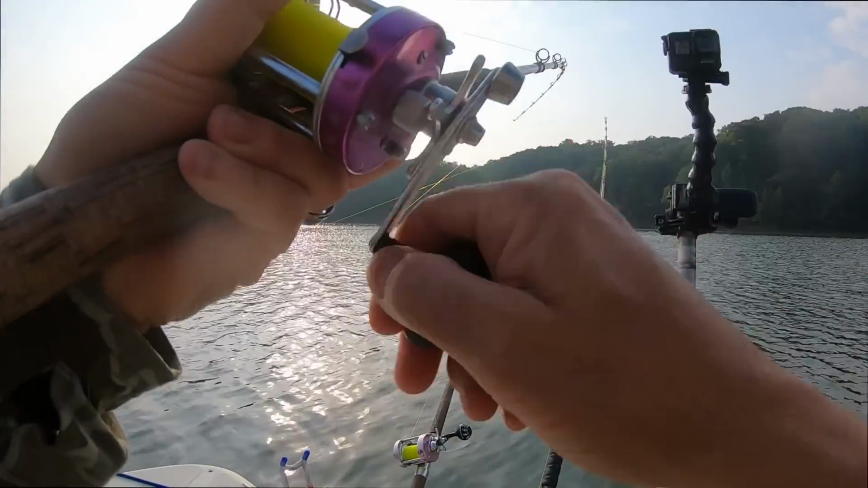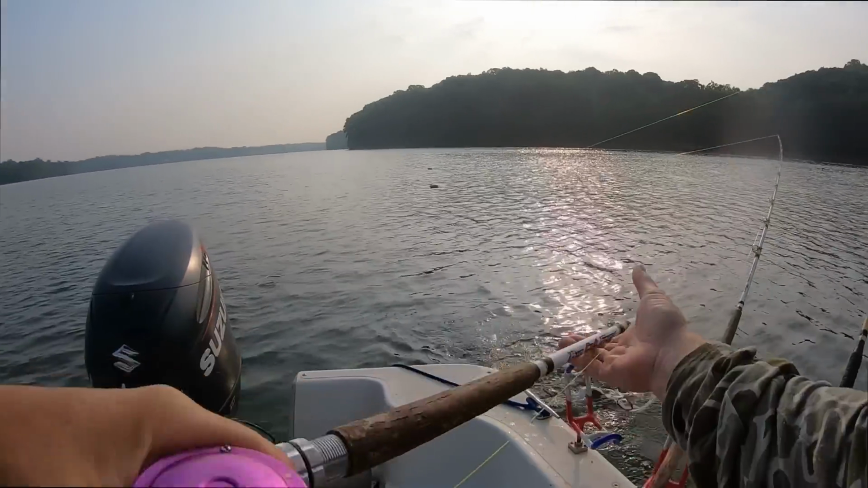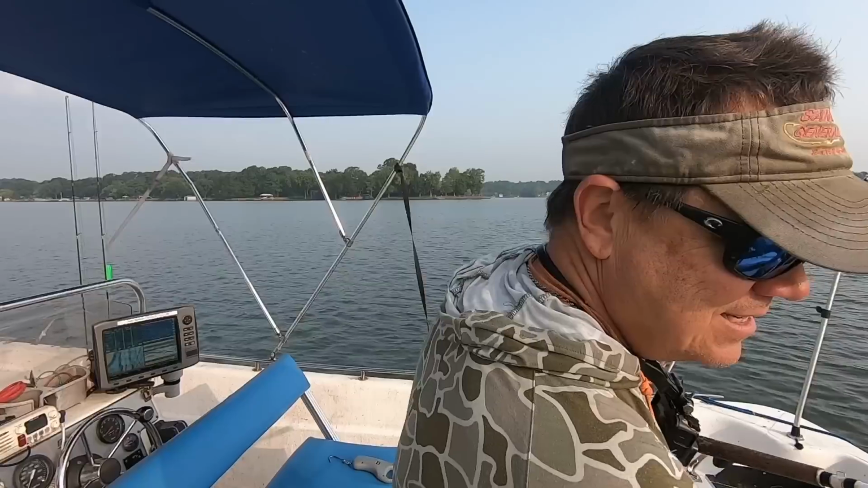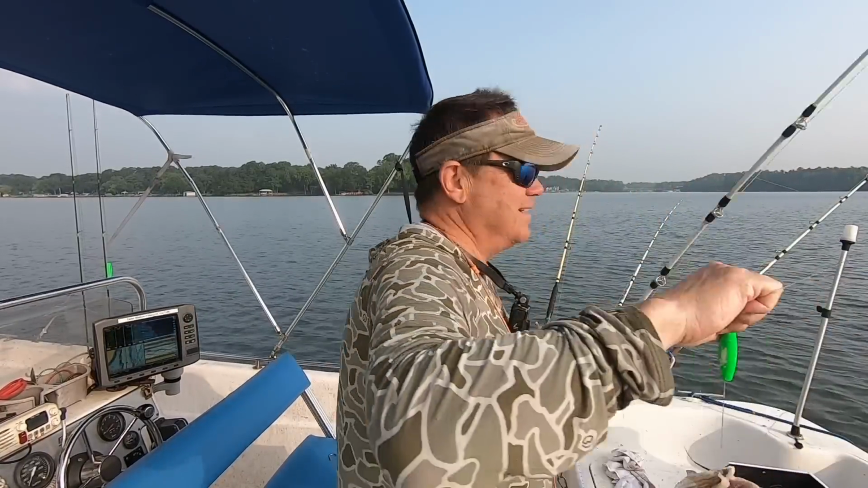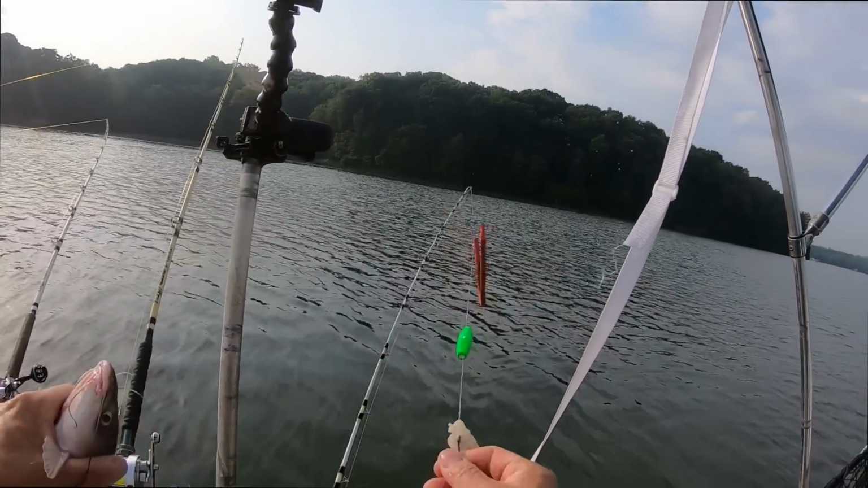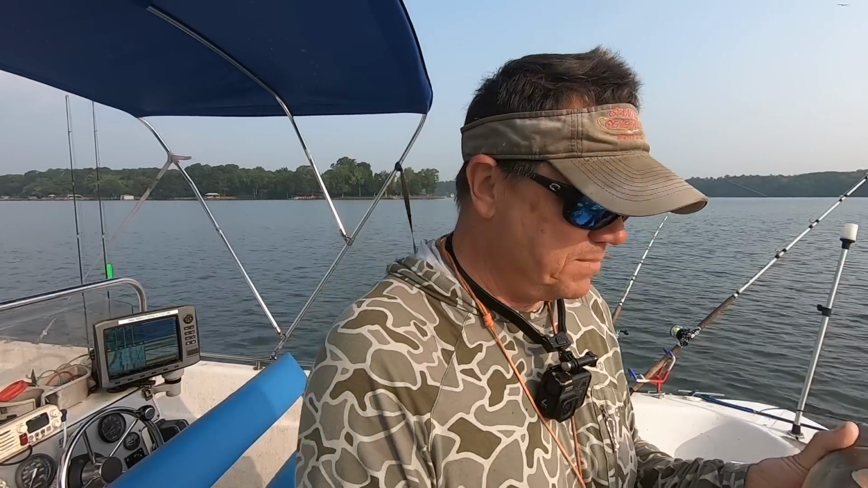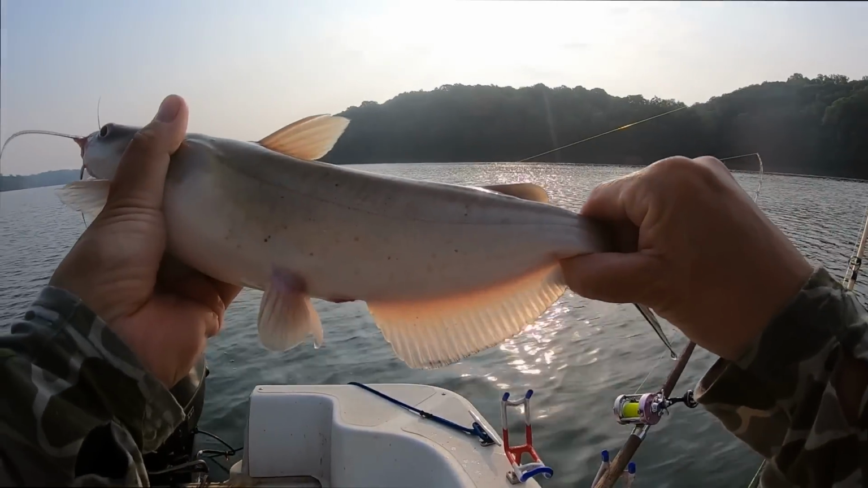I think we're in channel cats, and this feels like one again, and it is. Similar size. Man, just hoping I can keep dragging through here and find one that's some blues. I'm into the channel. I'm happy to have them, but I want something bigger. Well, guys, that's 4 channel catfish in a row.